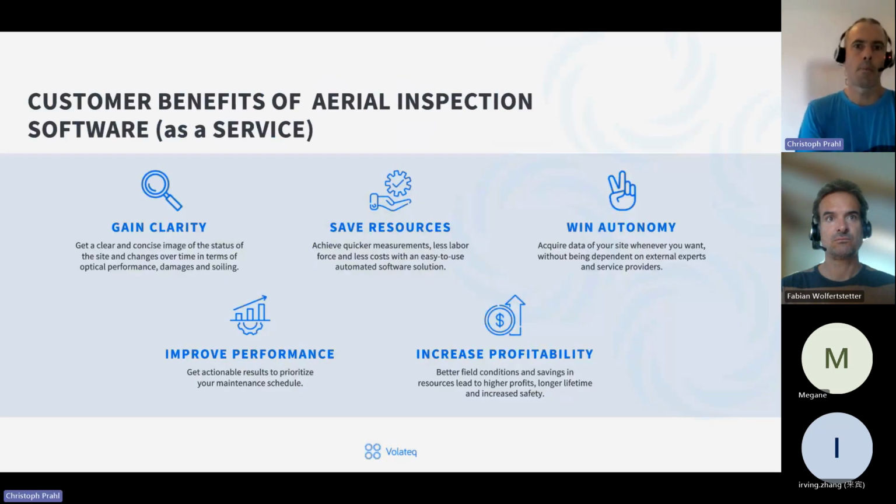Let's have a look at what the customer benefit is if he takes aerial inspection software, especially if it's software as a service. Before that time, your solar field might be a black box. It might be performing well or not so well, but you don't know why. So you gain clarity. You save a lot of resources by using our software as we hand over the drone flights with a high degree of automation to the plant operator. You win autonomy. And in the end, you will improve the performance and increase the profitability of your asset.